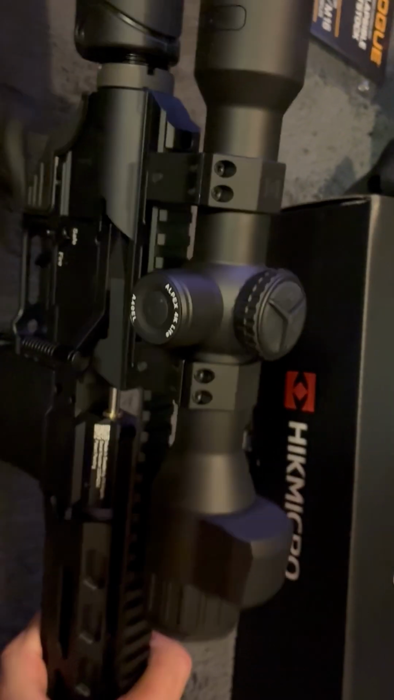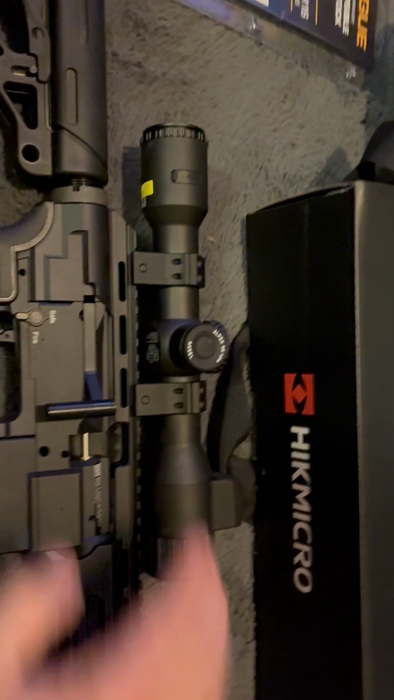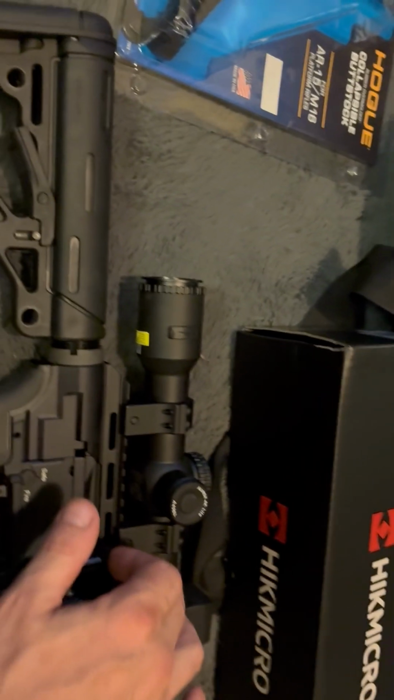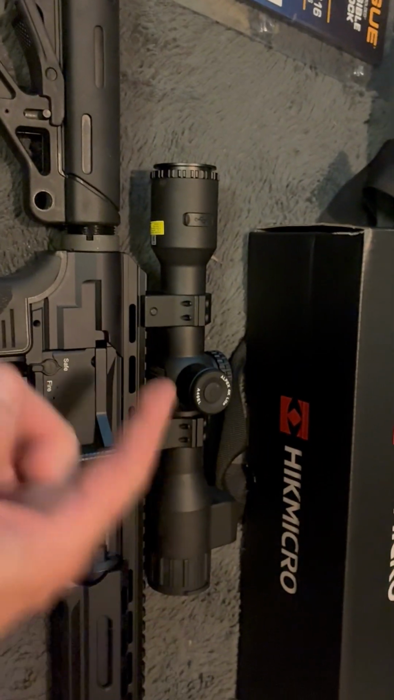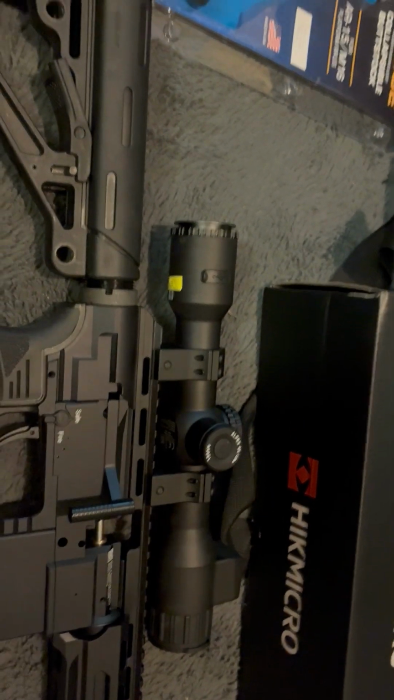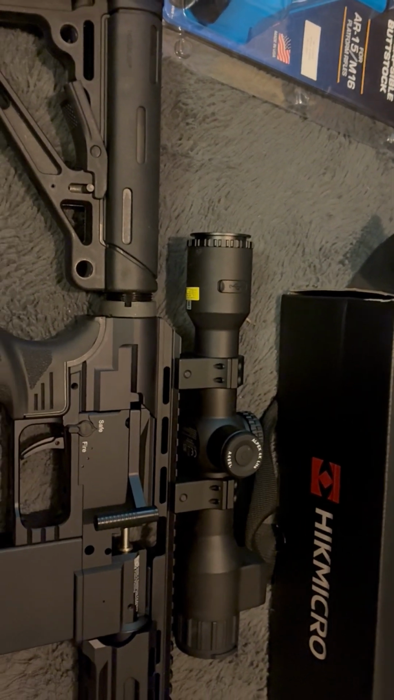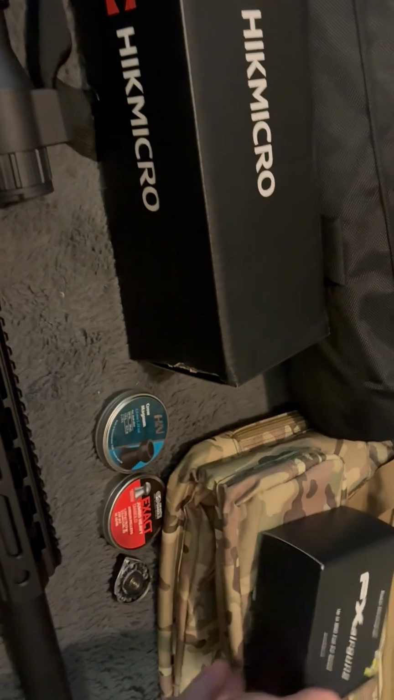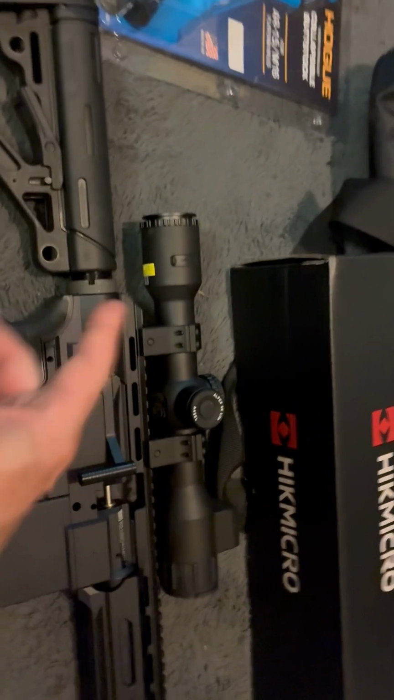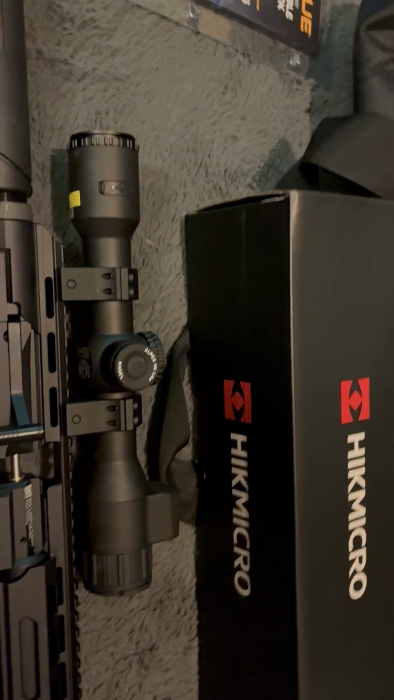And then with the data that's been put into the scope, because it's all digital, the information from the ballistic calculator converts all the information, e.g. the weights of your rounds. That's why you want to use the chronograph as well, feet per second, for how fast you're pushing your rounds. So you can calibrate that within the scope, within the data, so you can get a more accurate shot